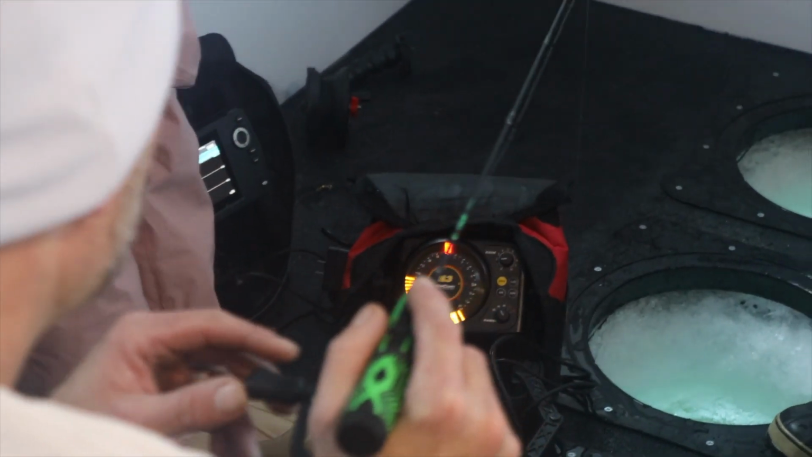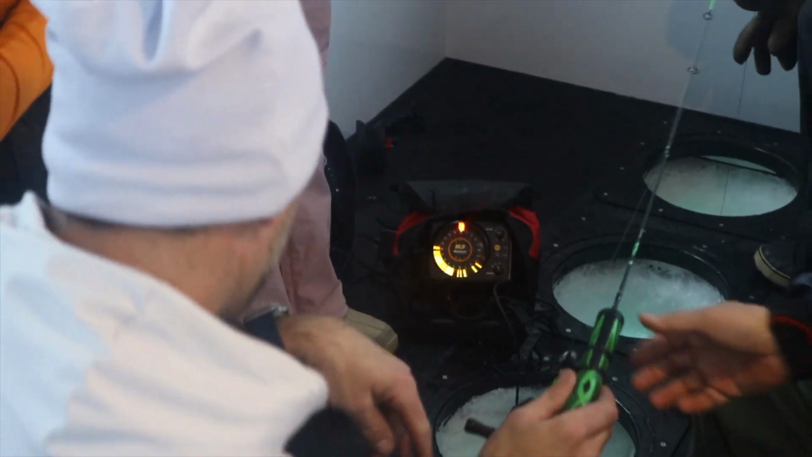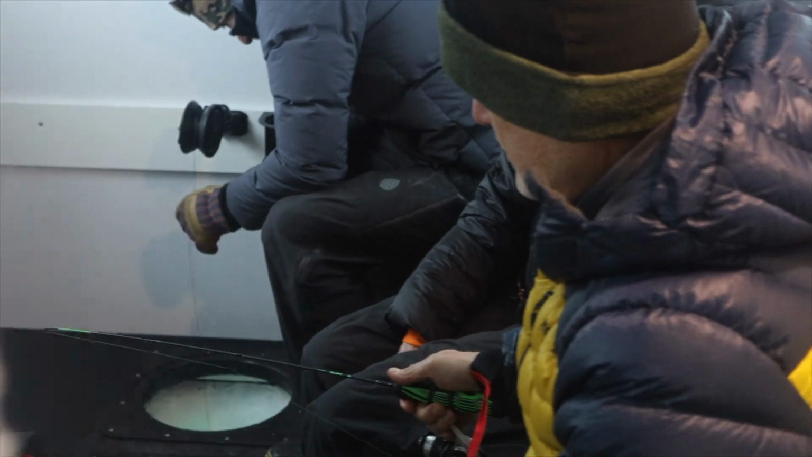Oh, he just bit. He just bit. I can see on the tip of my rod. So I'll hand this over to somebody. All right. There's another one ready to go here, but I'm going to get you a wax worm, the maggots, to put on that one. I'll show you what that's all about.